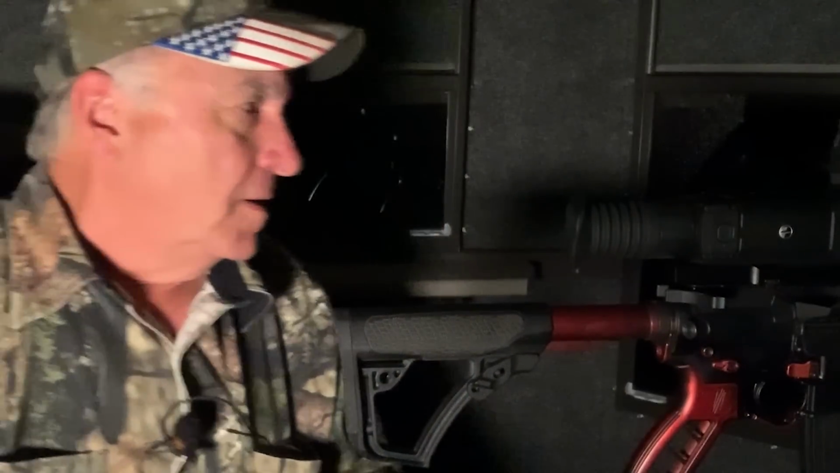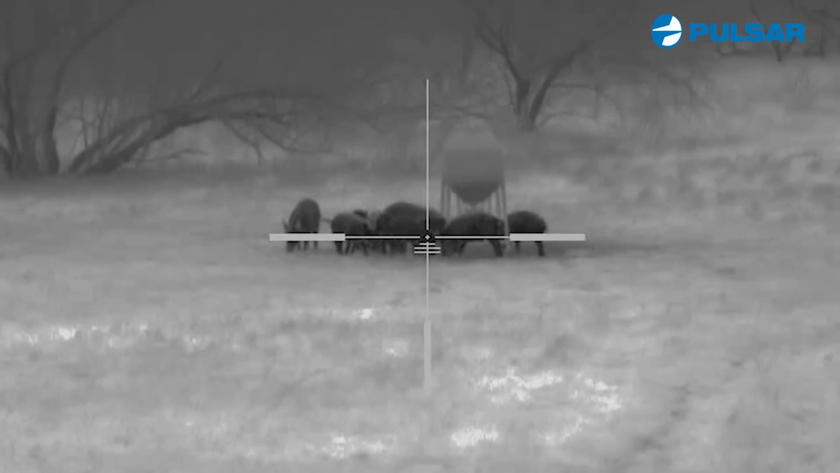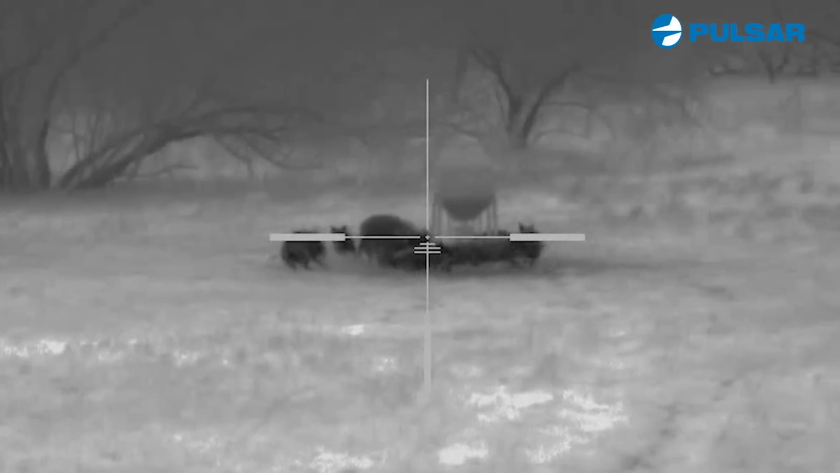All right, so just as predicted, I got in the stand and wound up. It was a perfect night. The conditions were really good. But the cool thing about this gun, I want to tell you, is when you have a rifle that is equipped with a thermal scope, the Pulsar Trail, it has a laser rangefinder on it, and you can sit out until dark, and then after dark, if you're hunting in an area where it's legal to hunt hogs after dark, it levels the playing field. And we got a couple of really nice hogs down, so we're going to go over there and see what we got.